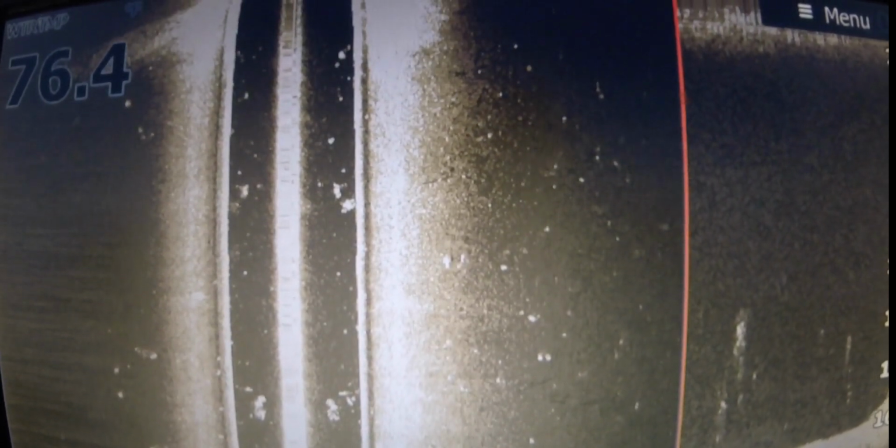It's best to just mark it with a waypoint, and then you can come back and hit it exactly how it is. Coming up here, we got a giant roadbed. Now, this is what your roadbeds look like on side scan, so keep that in mind. That's an old road. The center portion right here where it has nothing, that's where your boat is. So don't pay attention to anything right there. All this is underneath the boat. Anything to the right and to the left is what you want to look at.